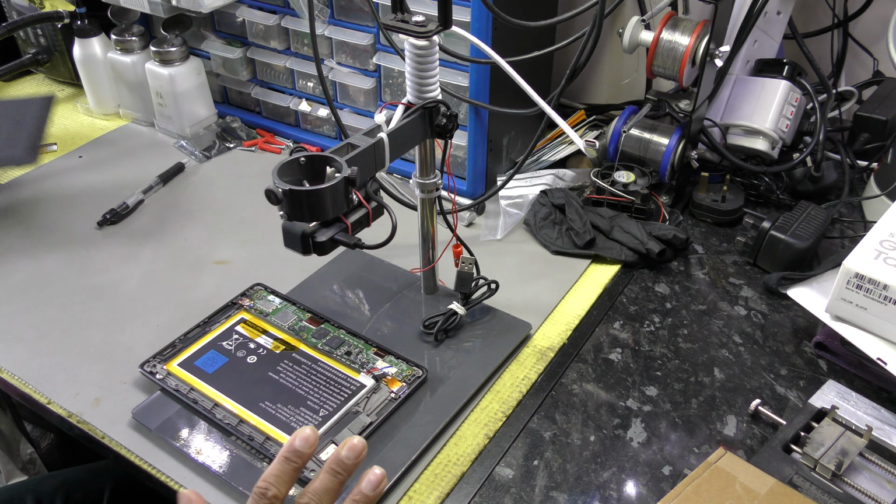Now the unfortunate thing is that this chip is not listed. I just can't find it anywhere. So let's get rid of this and move this out of the range. Let's go under the microscope and see what this part is.